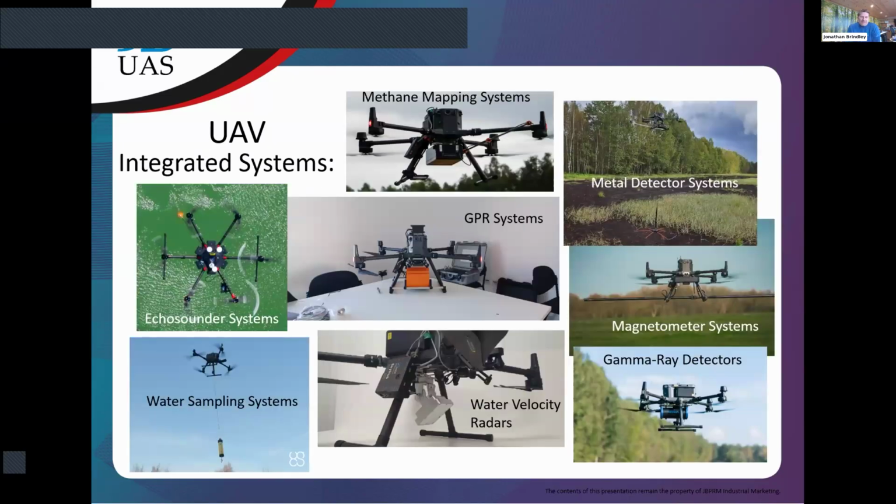So we don't just do echo sounding technology. We deal with the full range from SPH Engineering. That includes all those that you can see on the screen there: methane mapping, GPR, gamma ray, which is a fairly new sensor to come on the market. Those who follow my LinkedIn post would see the water sampling post that I did, where I sent a drone 250 meters away and brought a water sample back.